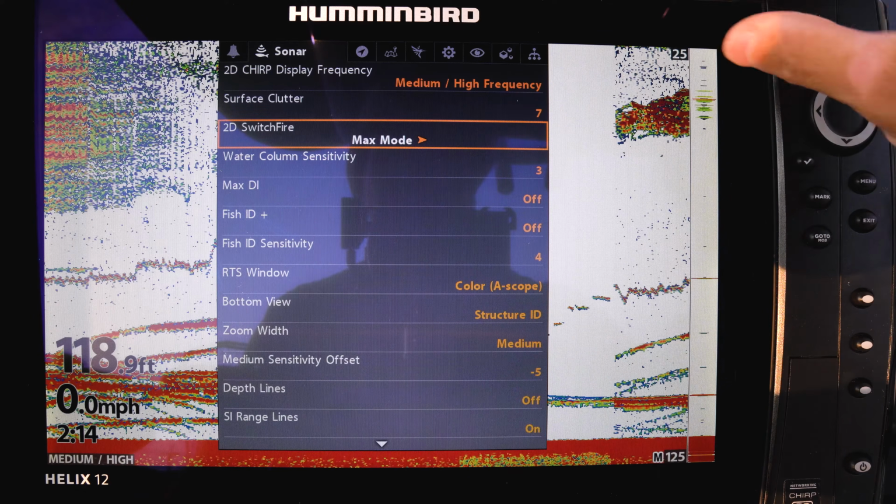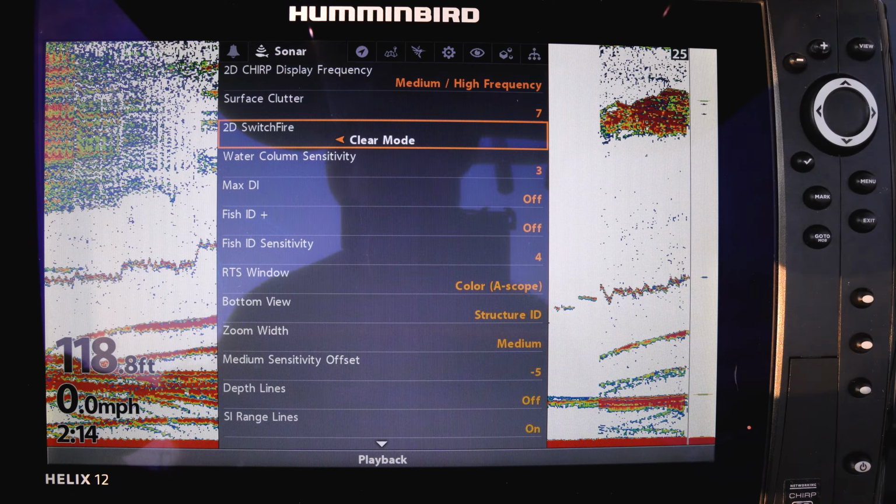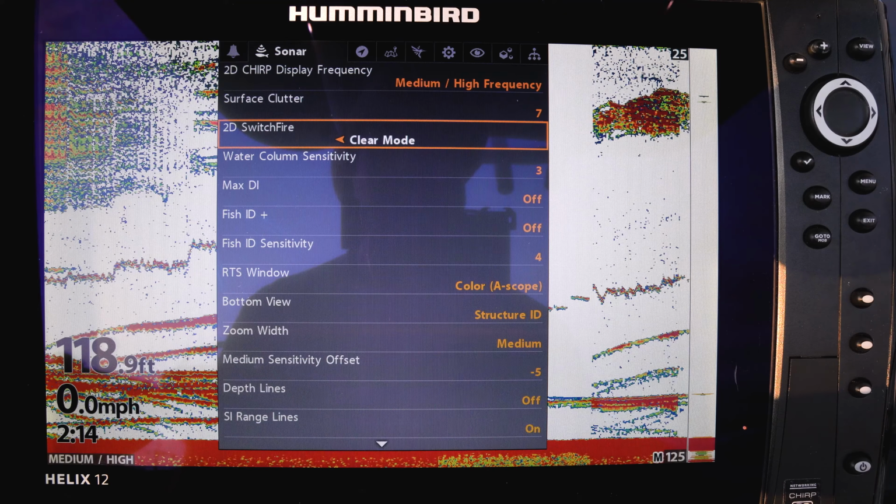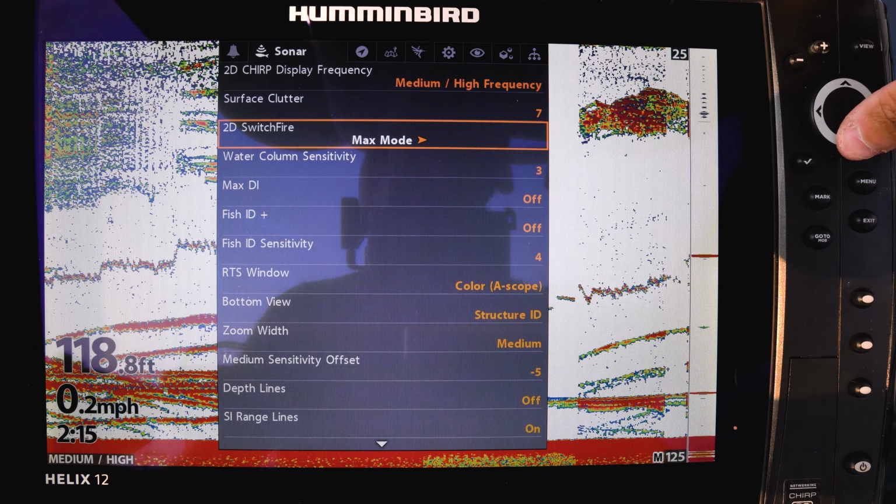I'm going to go ahead and switch it back to clear mode here. And you can see in clear mode, we lost a lot of that data again. So always keep it in max mode. You will lose fish by fishing in clear mode.